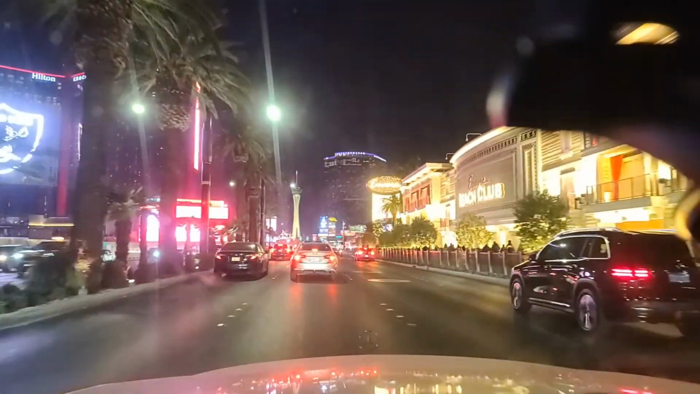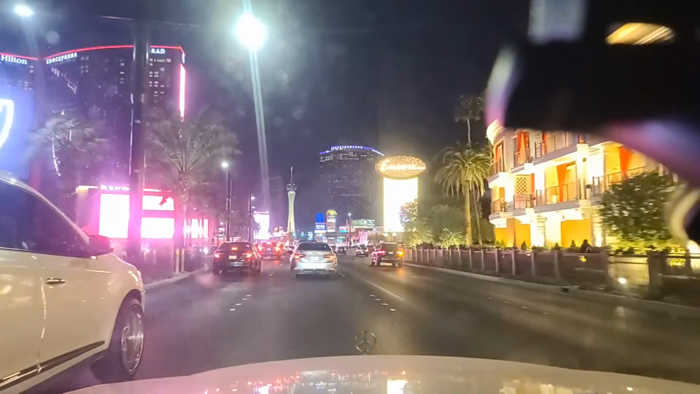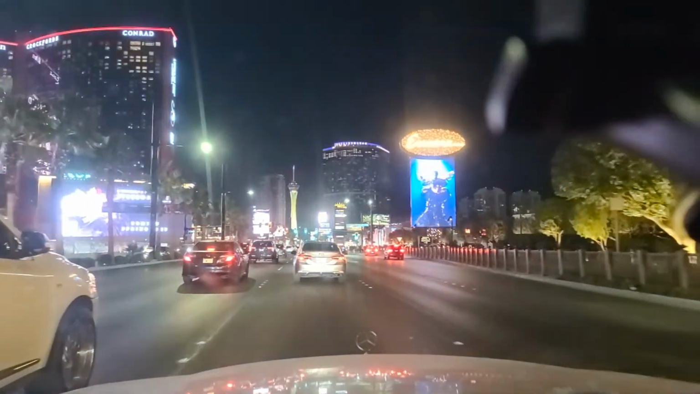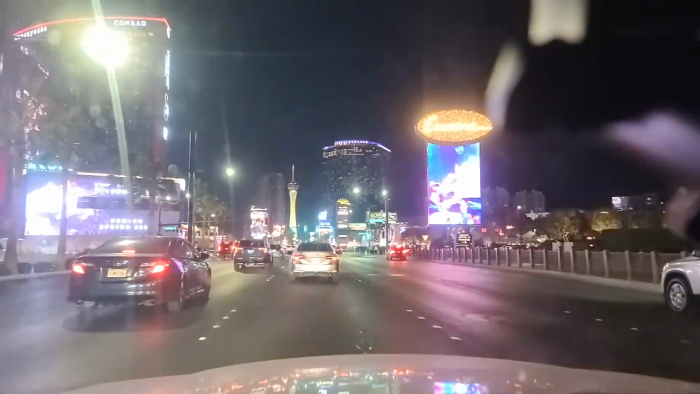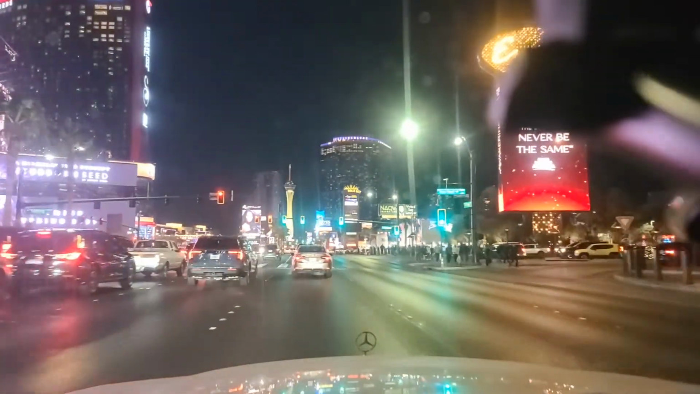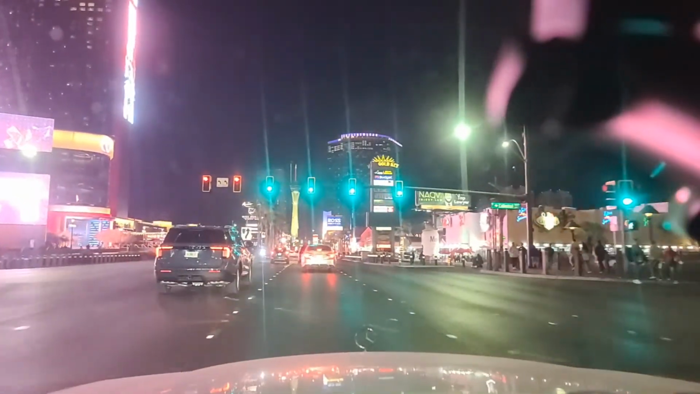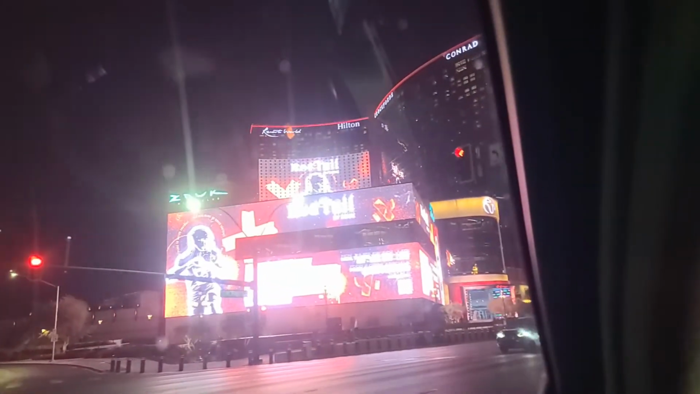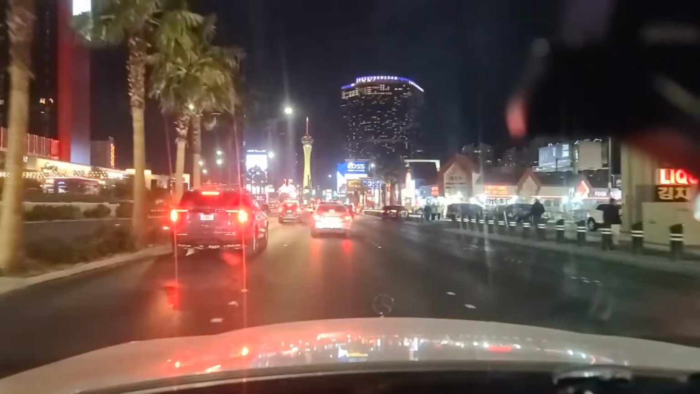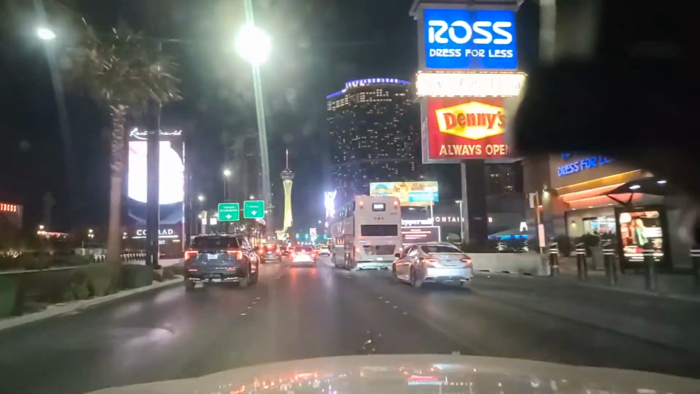So we come up here to the north part of the strip. I haven't been in Resorts World yet. I need to get in there and take some video. The nightclub in there, oh shoot, I'd have to ask my wife because she would probably remember. I told her the name, but it was voted like the best nightclub in Vegas or something. The nightclub that's in Resorts World. Look at that, that is a huge screen. And then over here on the right, you got $10, all located underneath the Resorts World roof there.